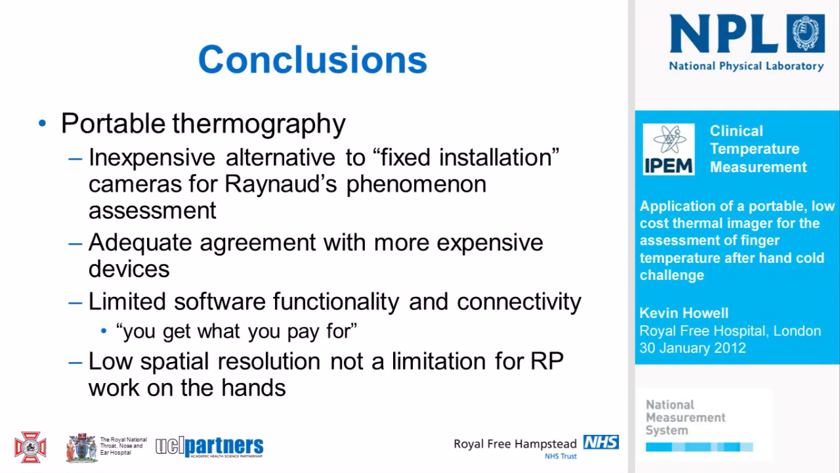So in conclusion, we find that portable thermography could offer an inexpensive alternative to fixed installation cameras for the application of Raynaud's phenomenon assessment. We saw adequate agreement between the E30 and the more expensive A320 device. Of course, you do get what you pay for, so if you buy a portable inexpensive device, you have limited software functionality, you can't sequence driven by a computer, and you've got limited connectivity; it has to go across to a computer on an SD card. But the lower spatial resolution doesn't seem to be a limitation for Raynaud's phenomenon when we're working on the hand.